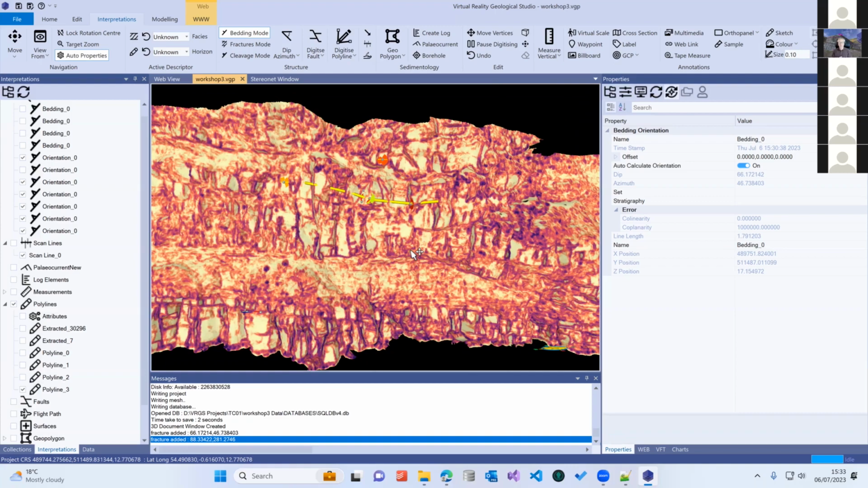Right, so some other things that we can do. Let's just see if we've got... Oh, okay, a few questions here. Is there a 3D stereo-net plot functionality? No, there isn't. There used to be.